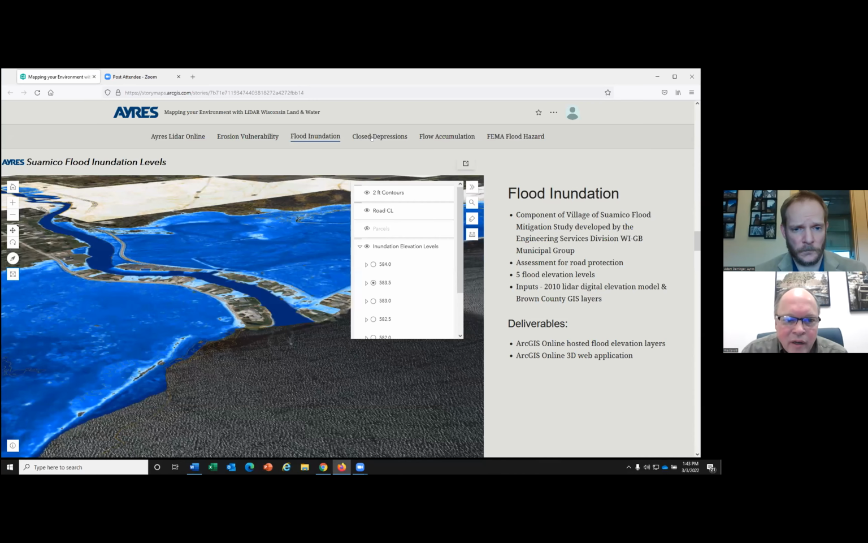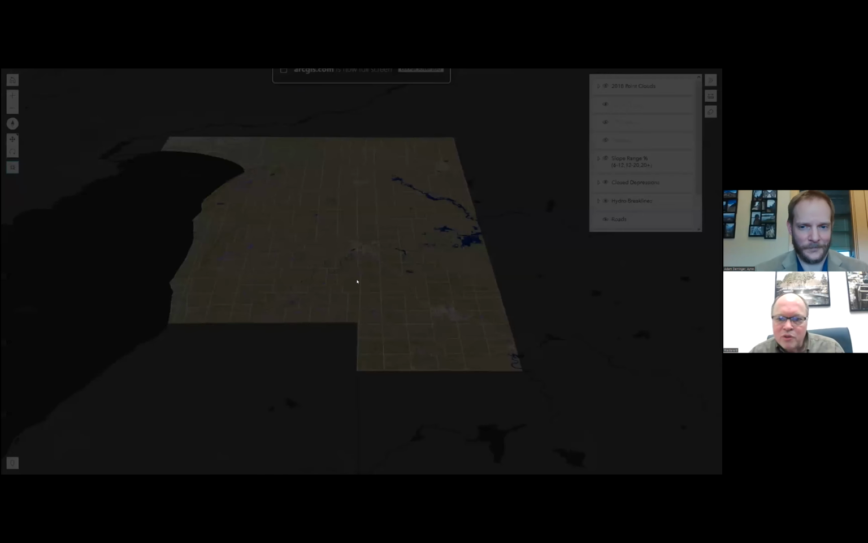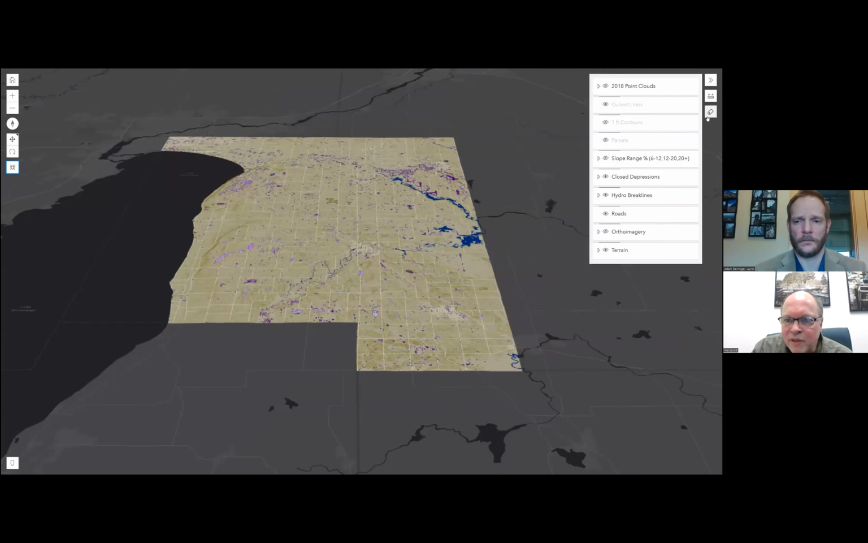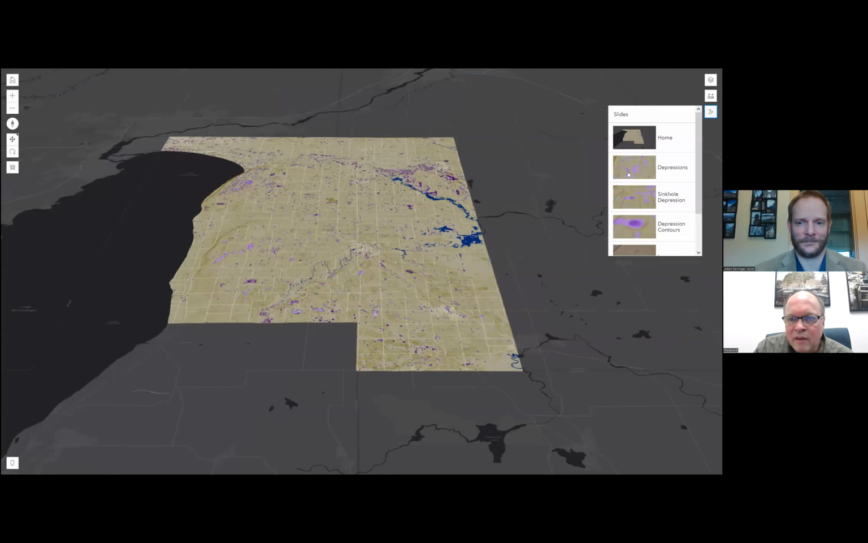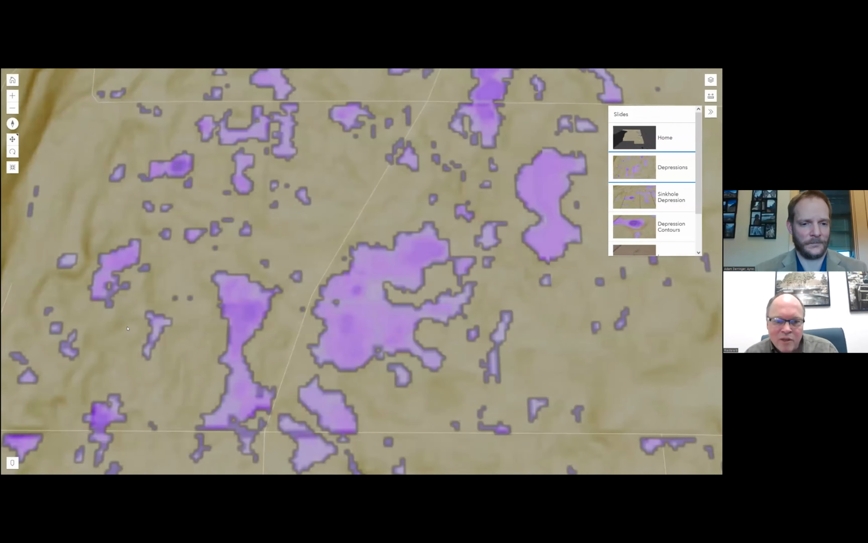Okay, then moving on to closed depressions. Again, using Calumet County as the demo here, we're able to do closed depressions countywide, and there's over 10,000 depressions mapped here. Let's take a little closer look. What we've done here is, again, using those culverts.